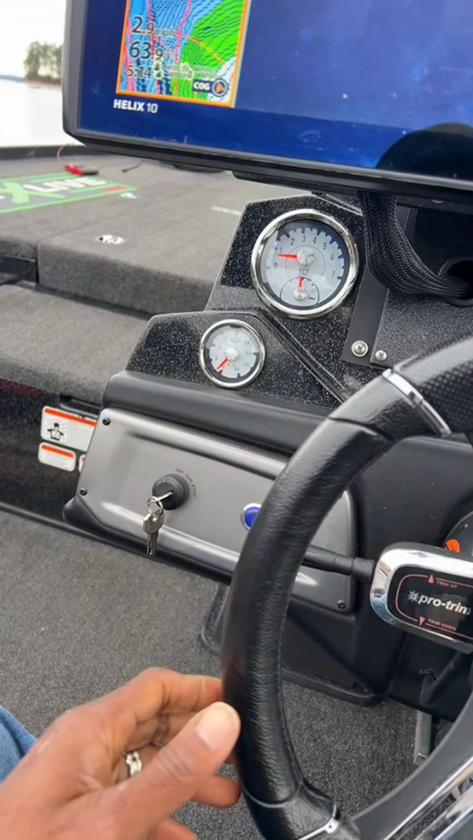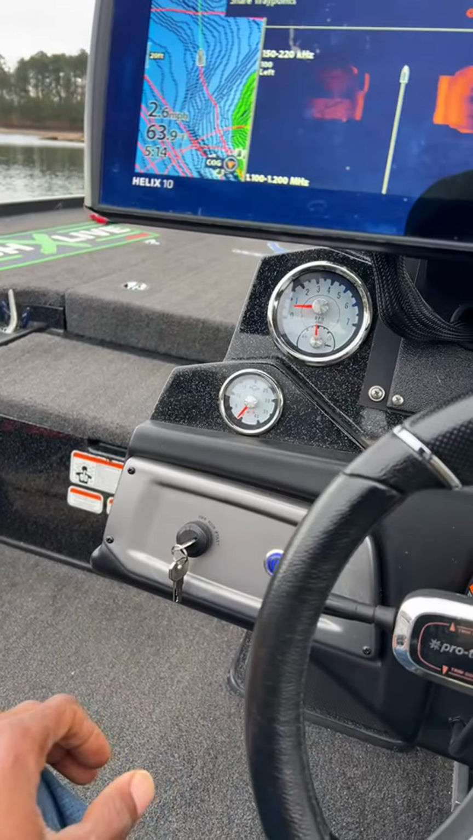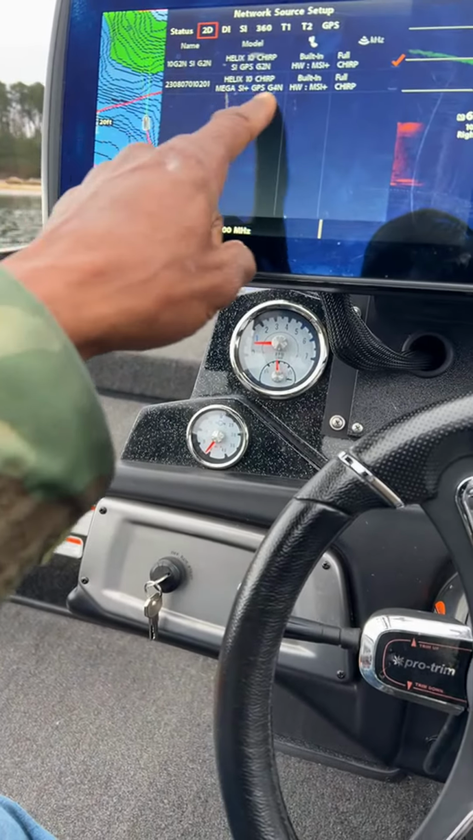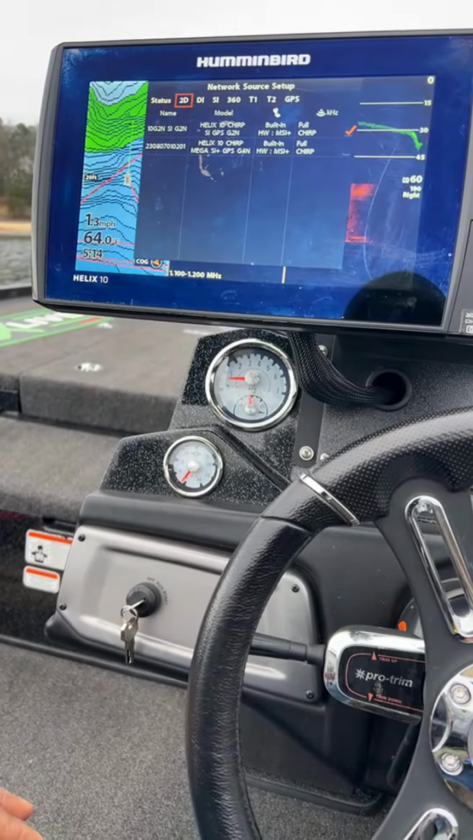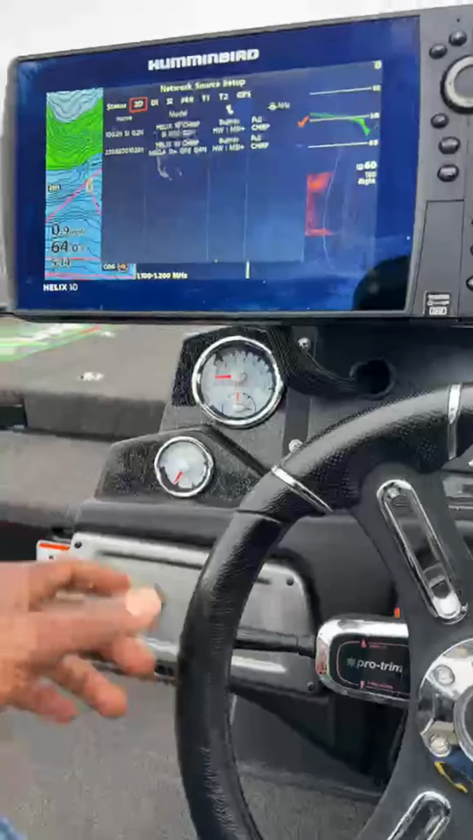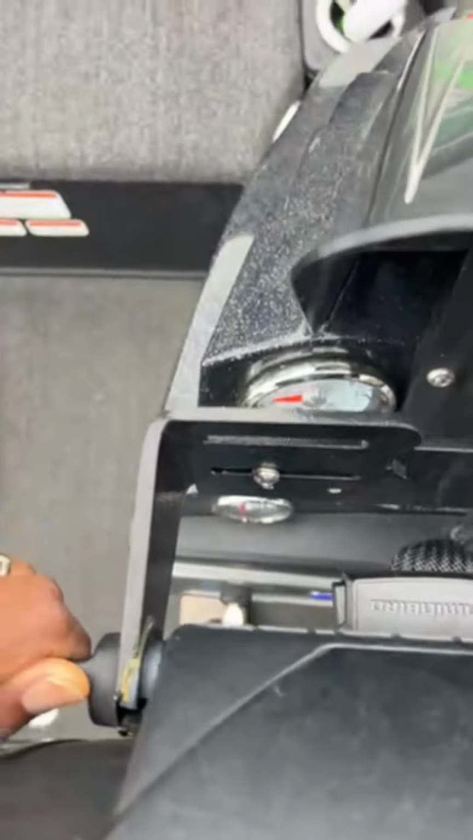Oh man, you know what? Let me make sure I have my 2D set up on the correct unit. So 2D, G2N. Oh man, you know what? I need to swap these units because this one right here is not set up to run with that transducer.